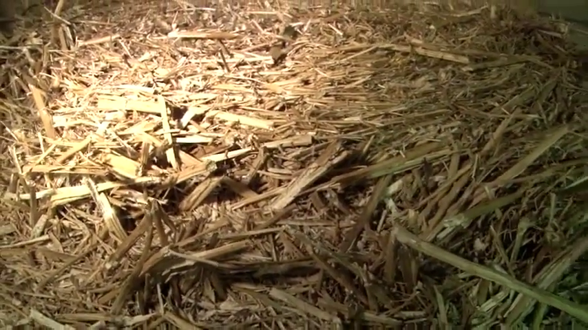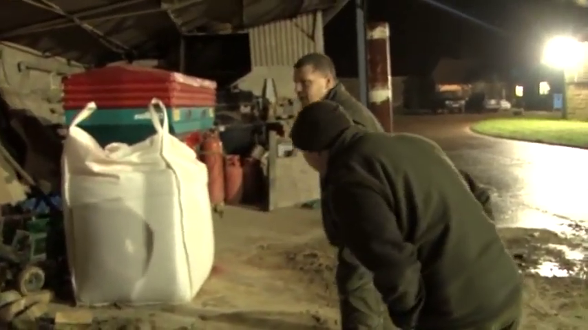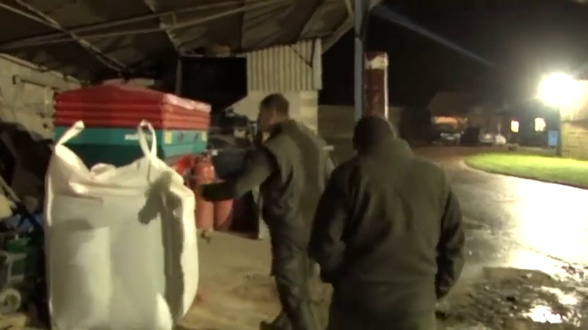This is rape straw. We have got rat poison in here, but why do they want to go for the rat poison when they can chew into these bales and find the odd bit of grain in there? So what's to be done? Well, Andy's brought in an old friend to tackle the problem and to have some seriously good sport.